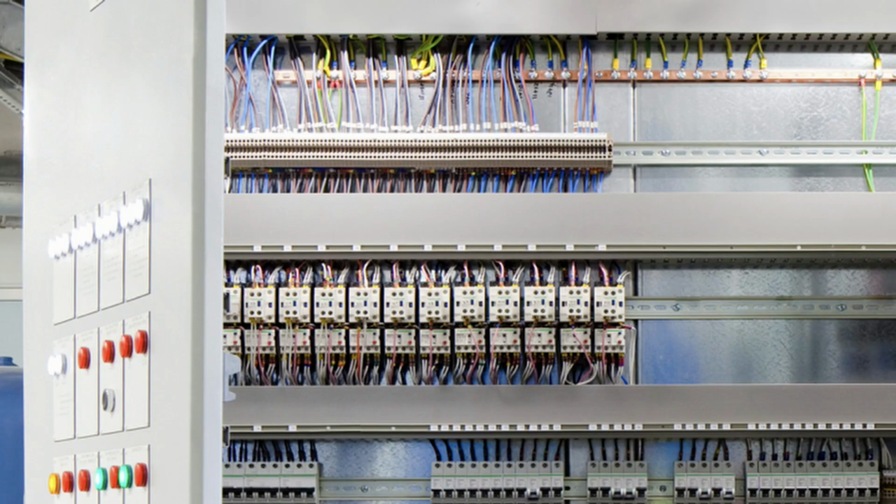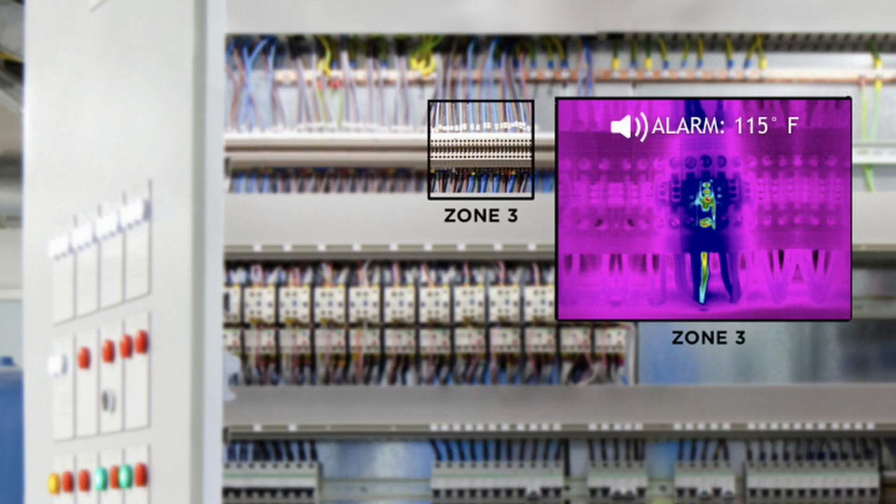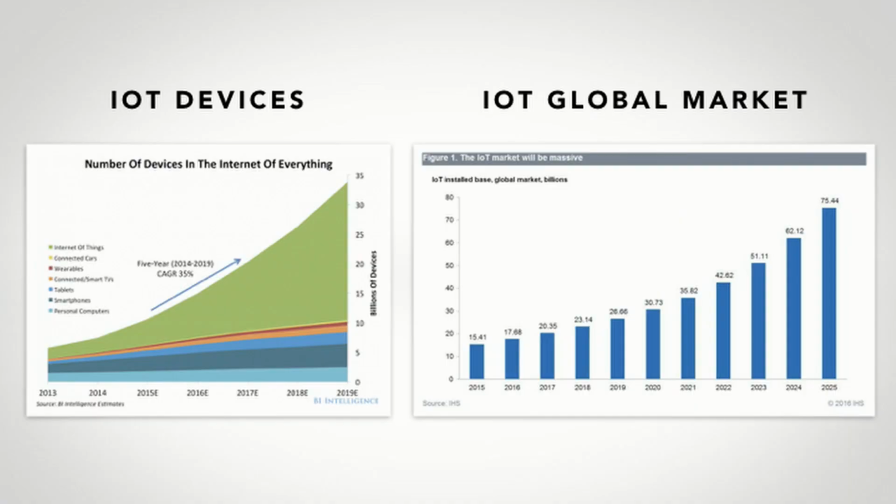Here's another circuit. Does all this look okay to you guys? I don't know. All the data's going, everything's working out. But if you do a full thermal scan, you can see that there's a part up there that is about to fail. Once that fails, data doesn't get transmitted, systems go down, networks fail. So in the IoT space, it's really important to understand how to do predictive preventative maintenance, how to save time, how to save money, and how to improve the health and safety of the people around you. But getting back to my initial point, IoT devices are really exploding.